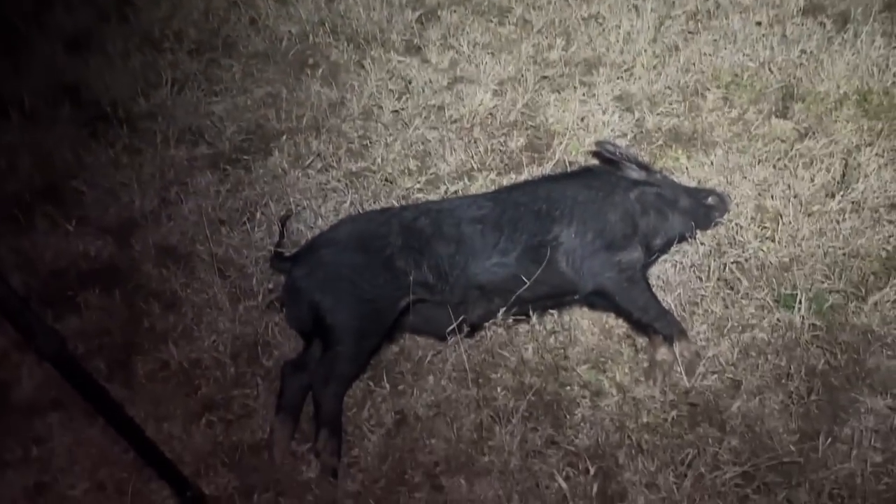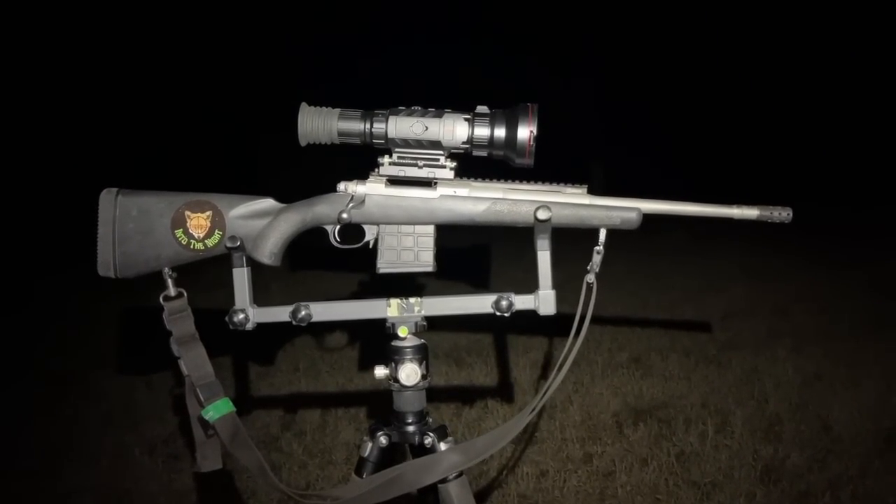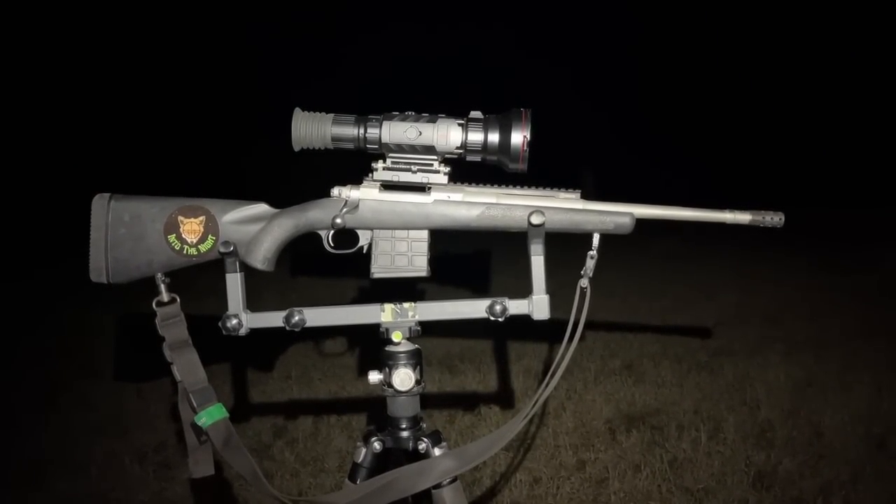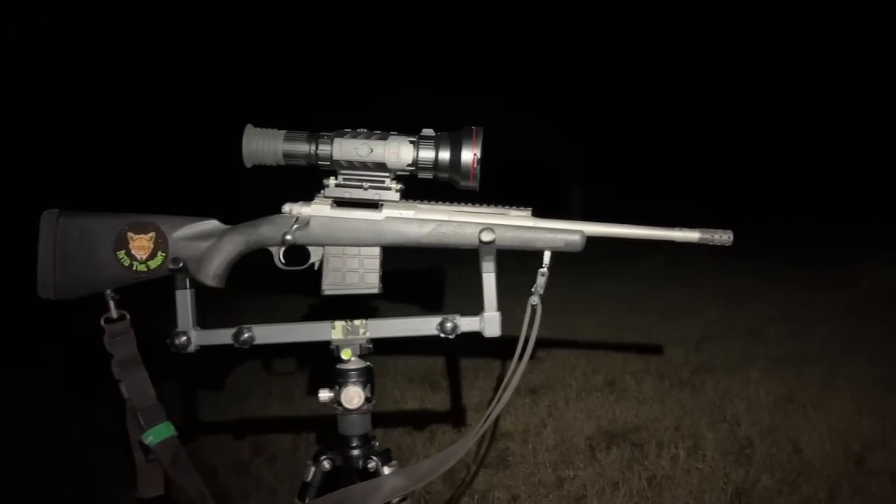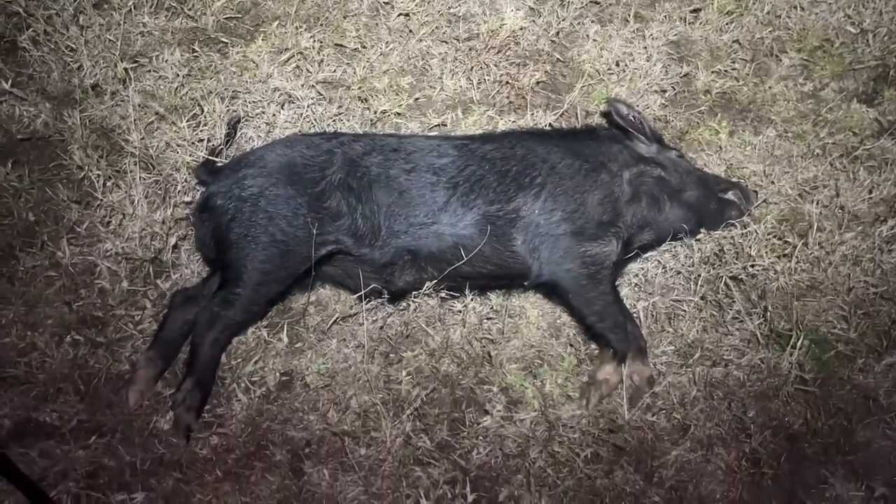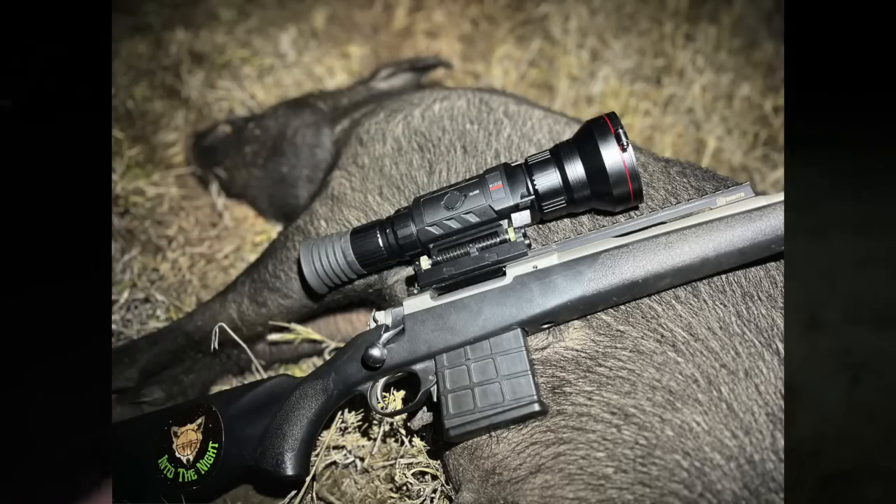So anyway, it's my 308 with the RS75 on the top from InfiRay. So thanks to Ground Force International for sending that out to me to try. So that's probably the biggest boar of the lot. Another big sow got over here.